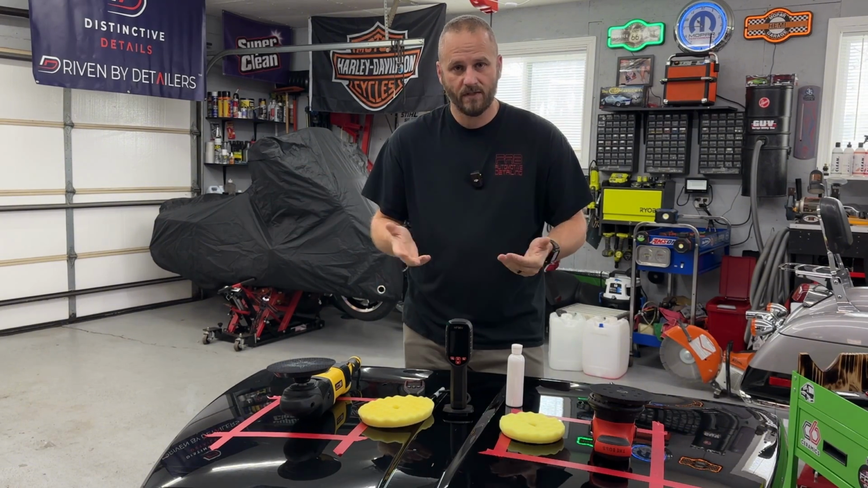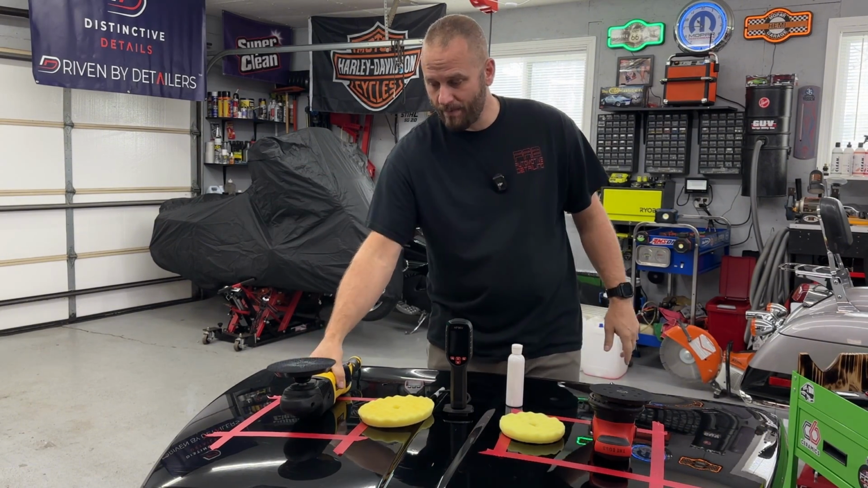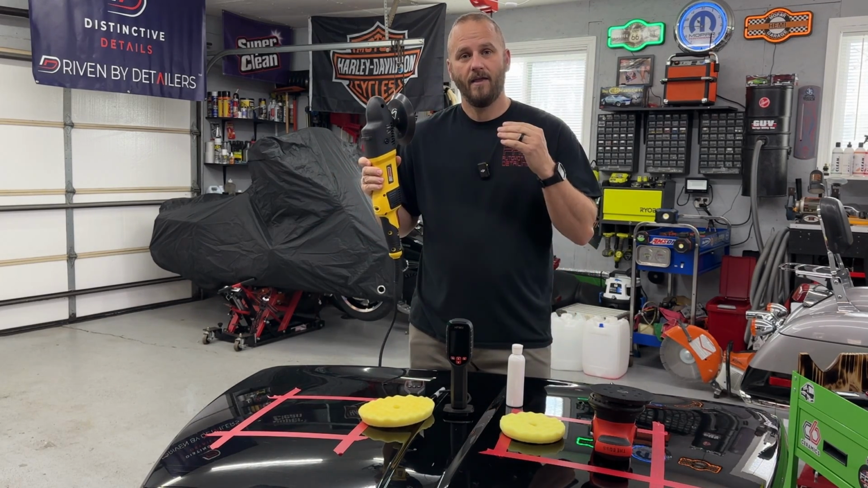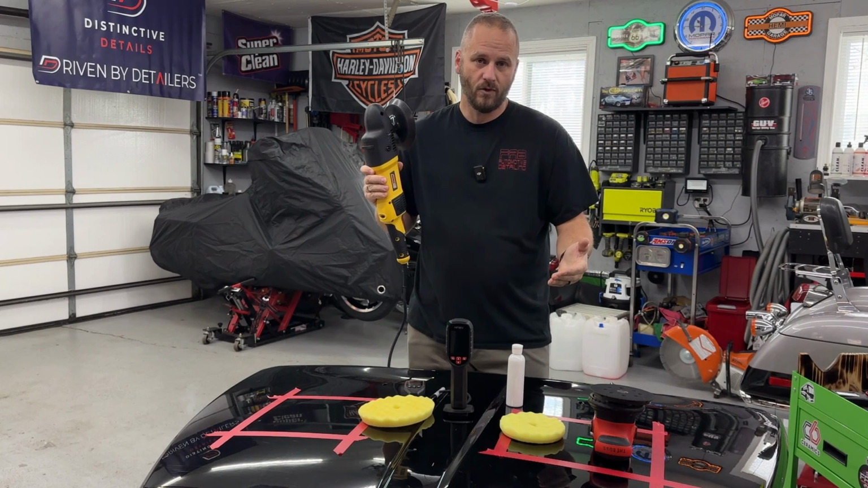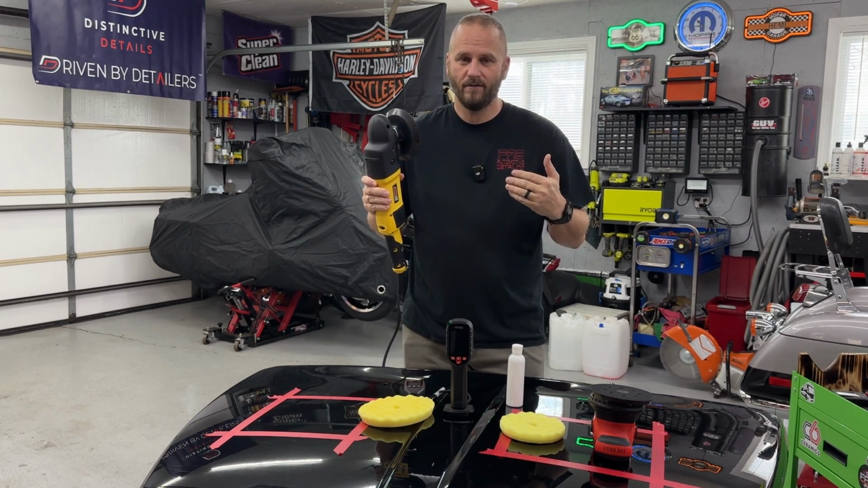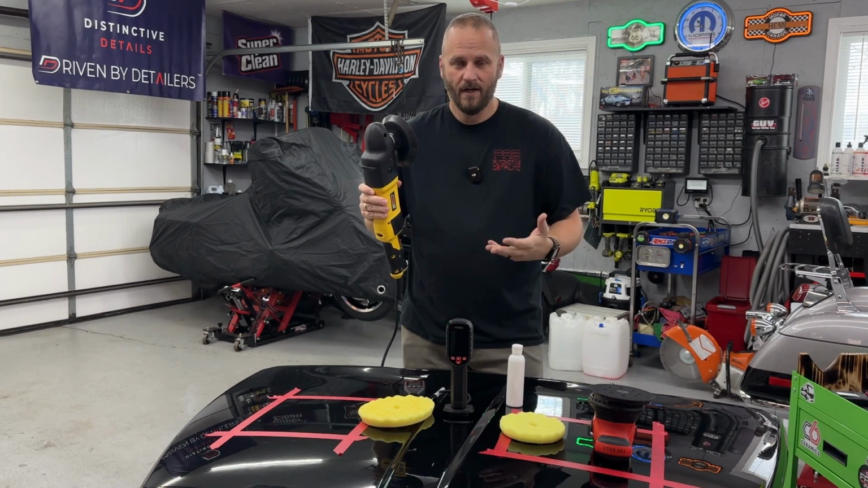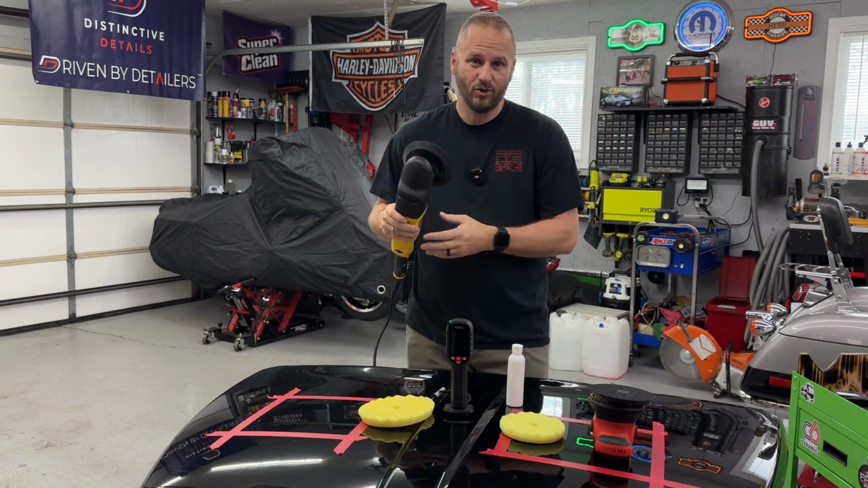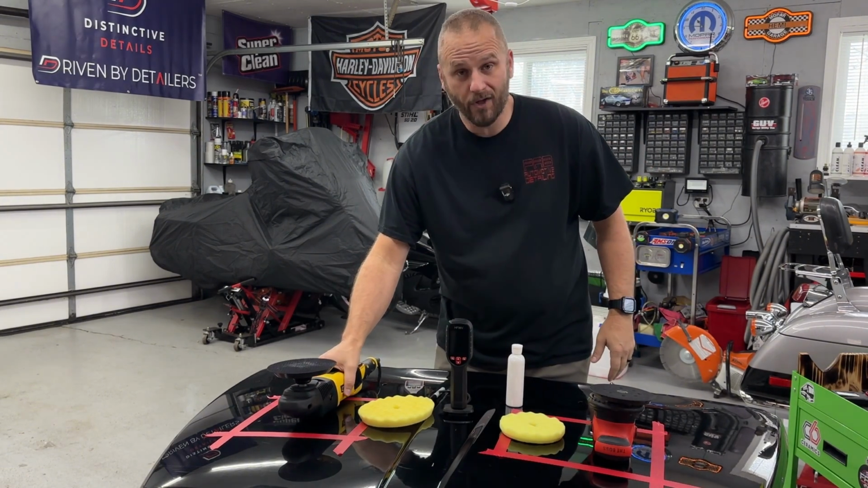And then we'll take measurements, and we're going to find out if it's true, because everybody has always said that a rotary always cuts faster through paint than a DA is going to. So everybody's like, I don't want to use a rotary, I'm going to burn through the paint. I think it's all about the way you do it, the way you were taught how to do it. There's a bunch of different variables there, but we're going to find out in this video if that is true, and it's something that I've been wanting to do for a long time.